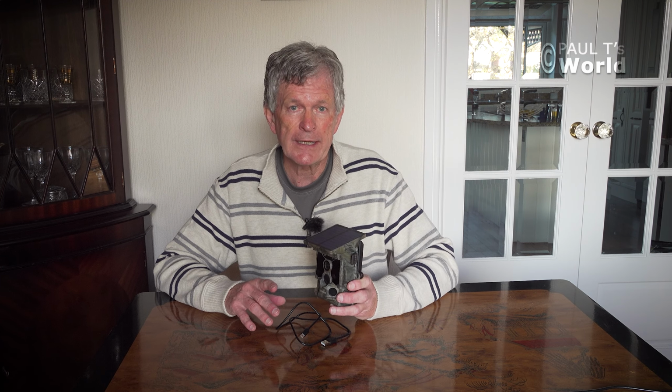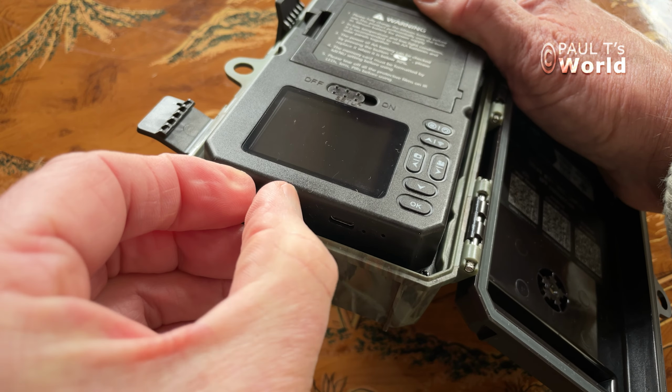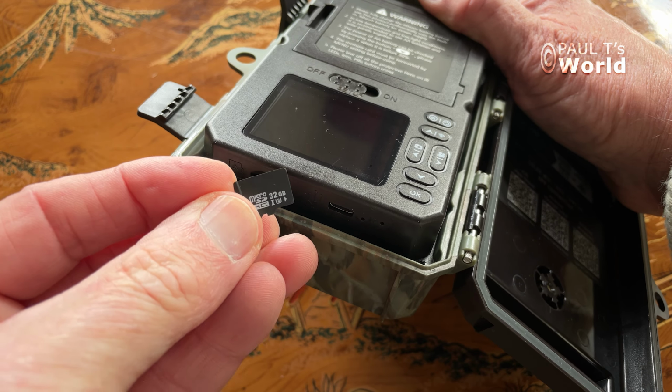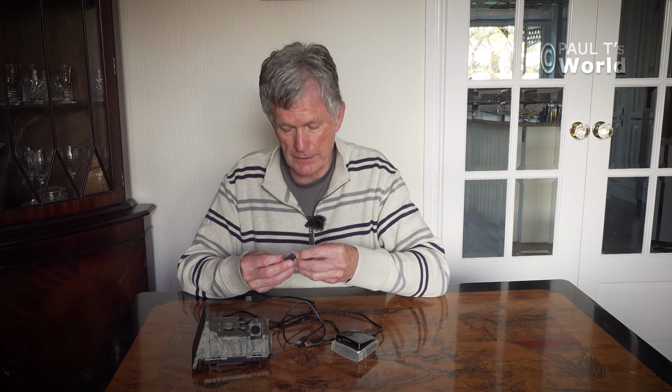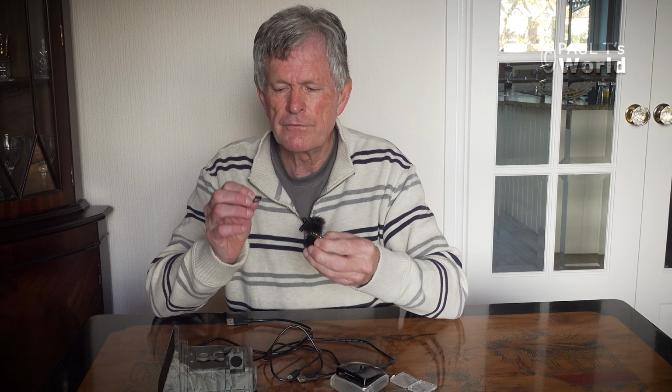The other way to transfer pictures from the camera to your computer is to take the memory card out and to put the memory card into a card reader. In fact, there's a card reader that will plug straight into your phone. And this is what the adapter looks like. Now, if you buy a separate one of these cards, you get one of these for free. So this is simply an adapter which converts your micro SD card into an SD card.